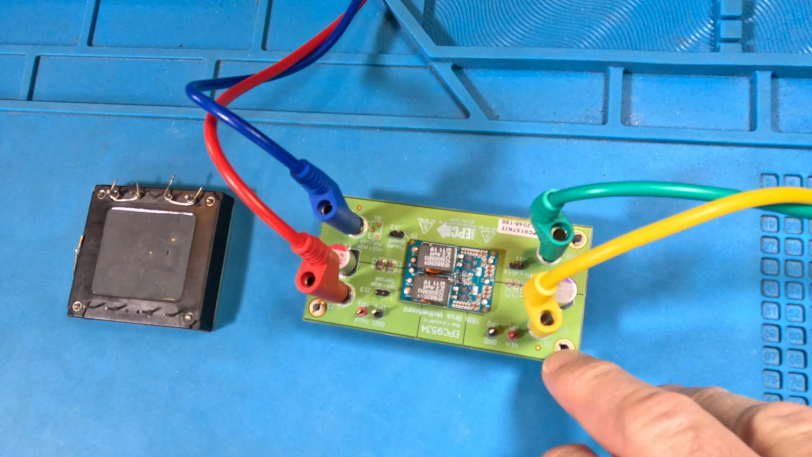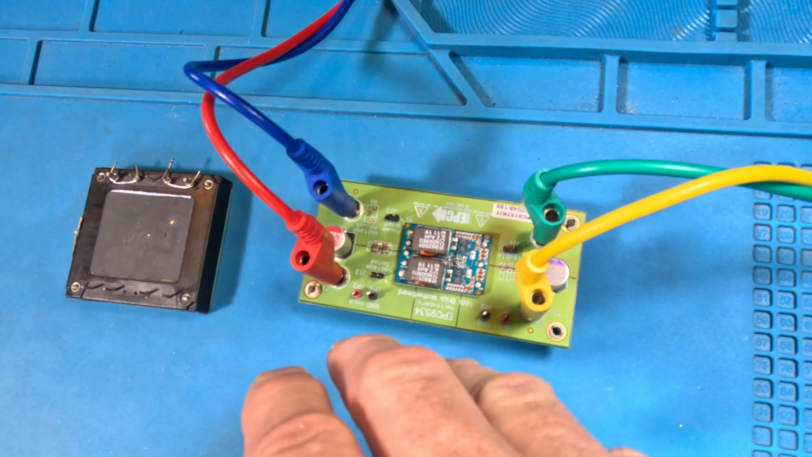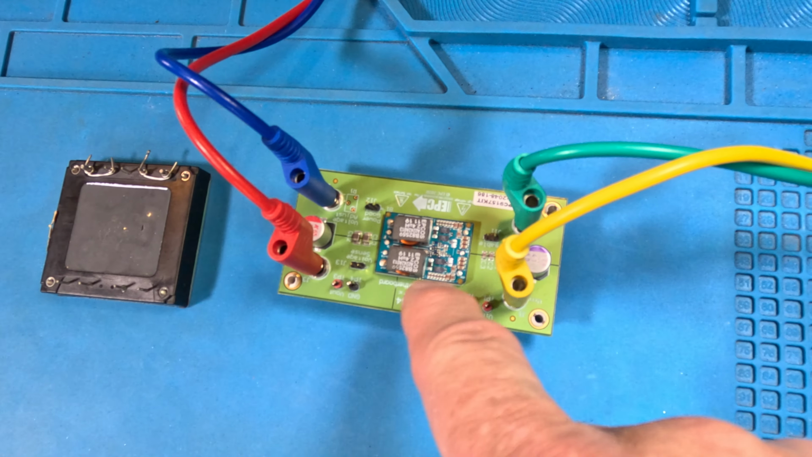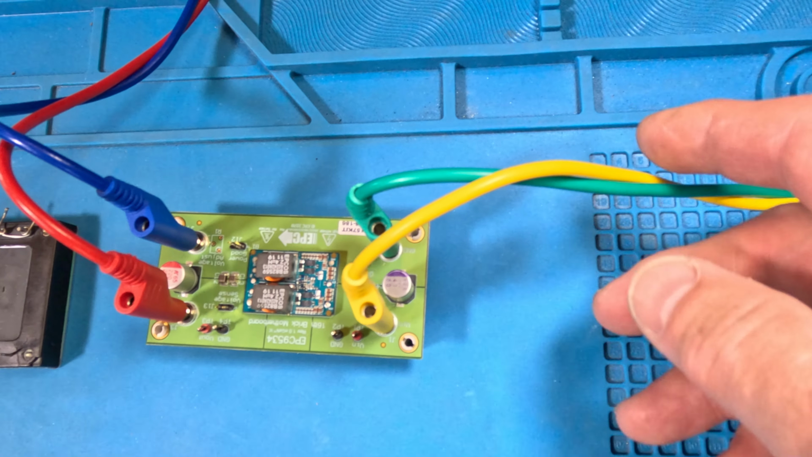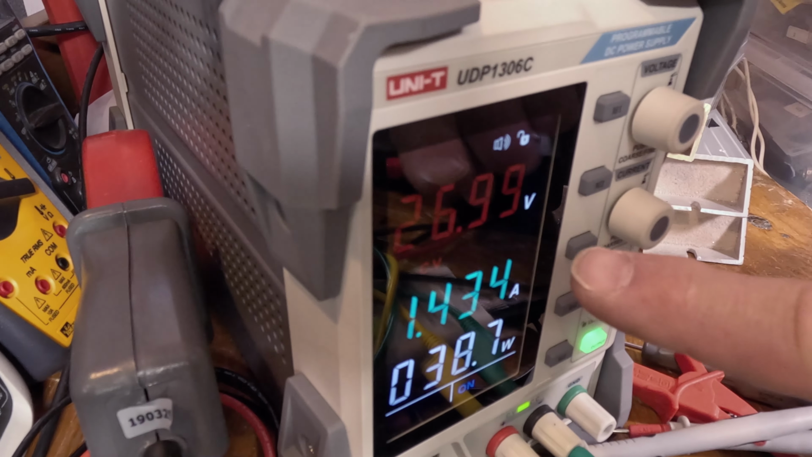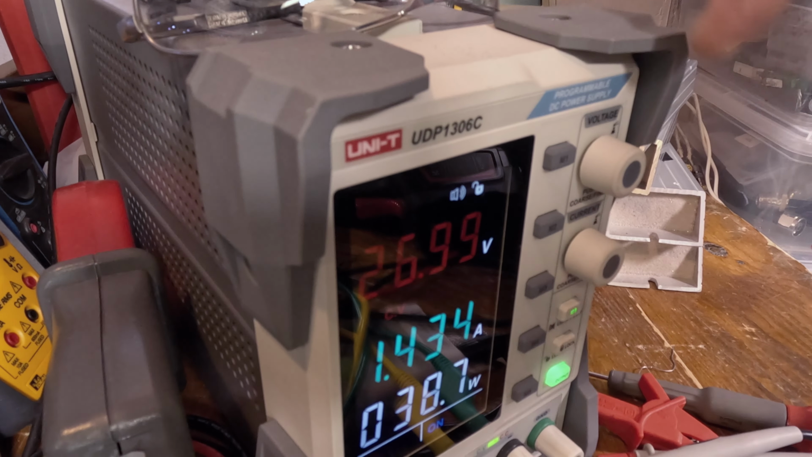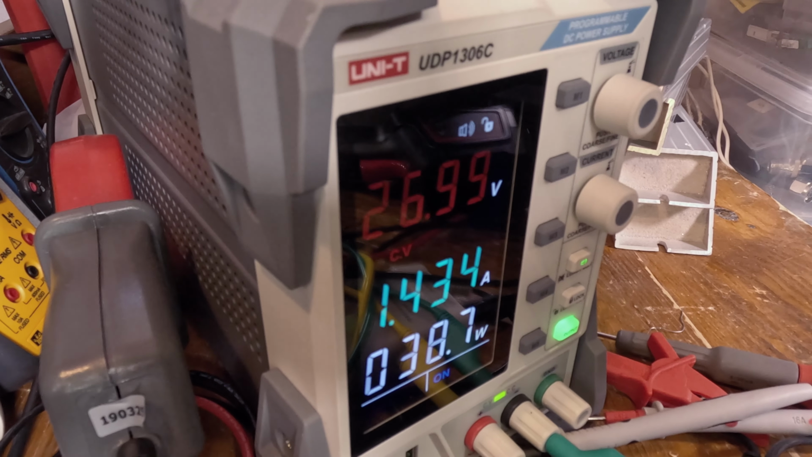Okay, this is the converter, and I've got some power going to it, about 38 watts right now, almost 39. There's a quarter brick. Here's a 16th. You can see about 4 of those fitting there, right? Now this is the input power, and it's coming from this power supply, 27 volts. This Uni-T UDP 1306C. That's a big heavy linear, and we got 38.7 watts.